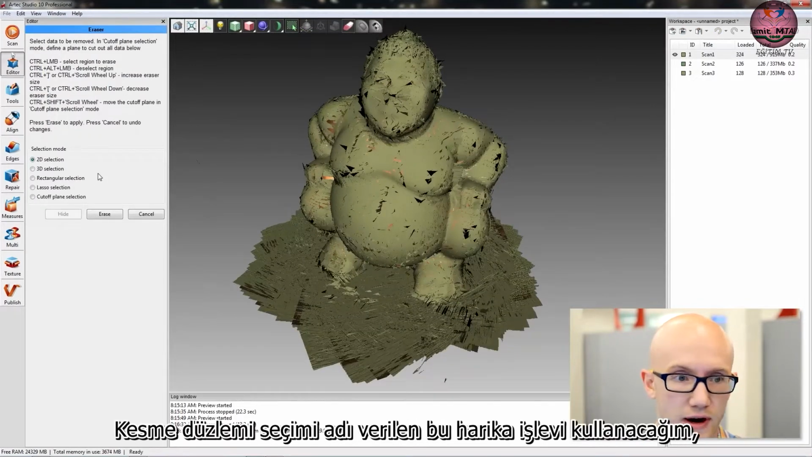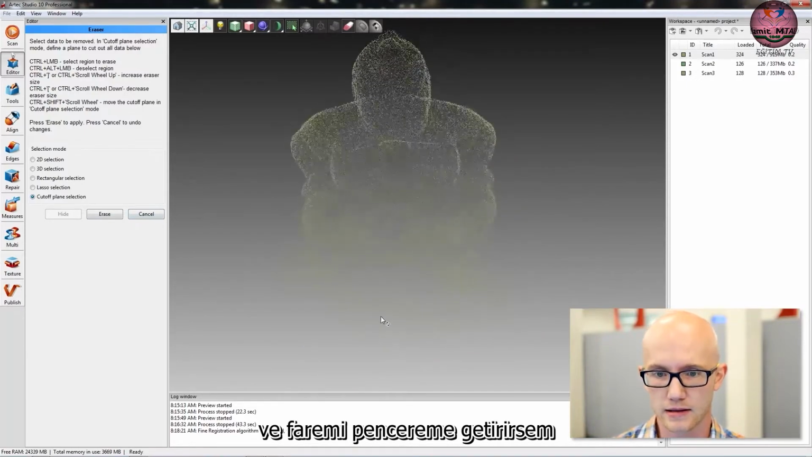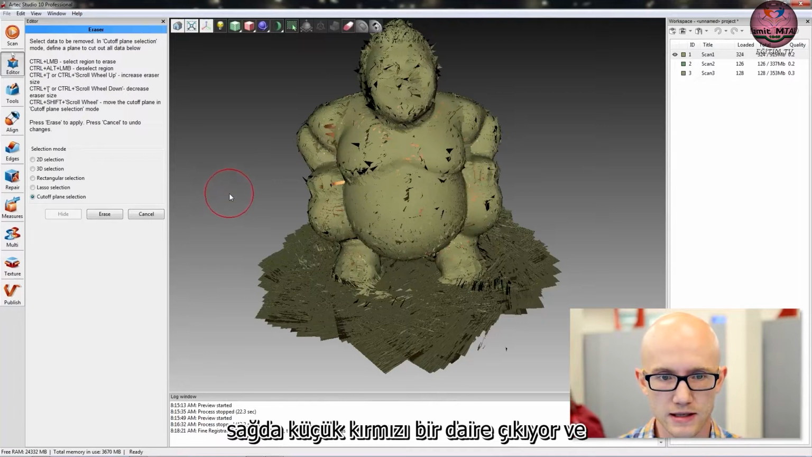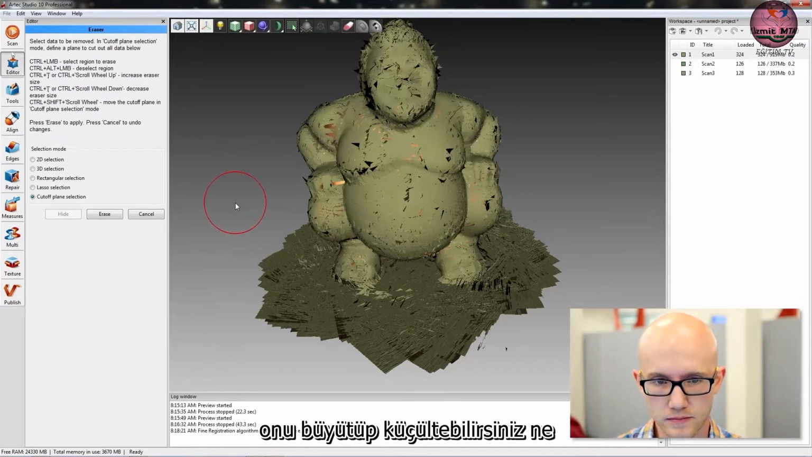I'm going to use this great function called the cutoff plane selection. So if I select that over here and bring my mouse over into my window here, if I hold Control, it brings up a little red circle, right? And you can scroll up and down with your mouse wheel to make it larger or smaller.